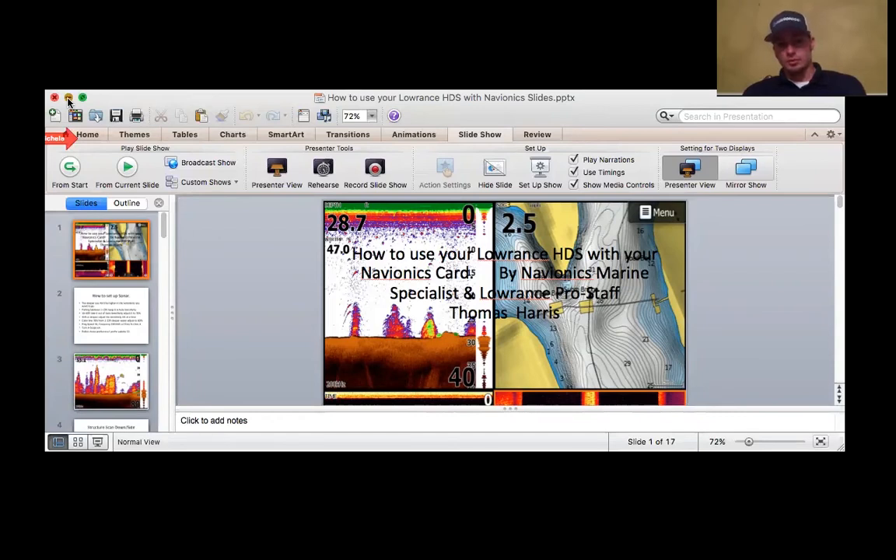Another thing I'll do is under my waypoints, I create a different waypoint for every year. So like I'll take the X icon, 2017, I'll mark all my brush as a pink X. Back in 2016, I marked any brush I put in or found in a blue X. Before that, I marked it in a green X. So every year I change the color of the icon I mark brush in, so I know how old that brush is.